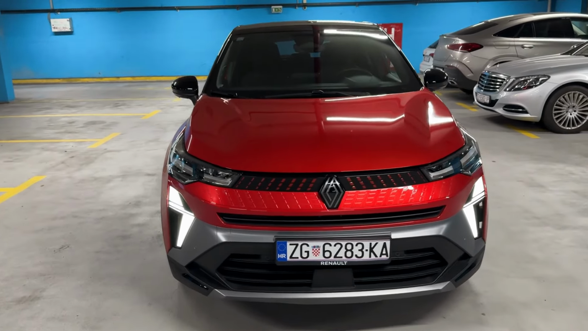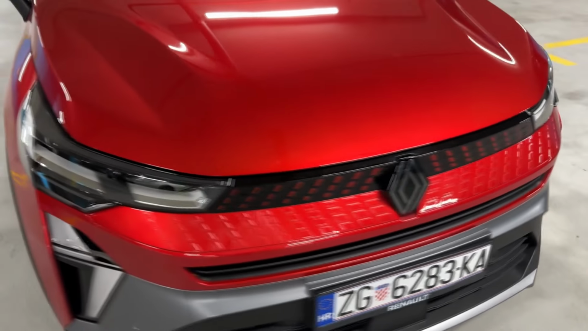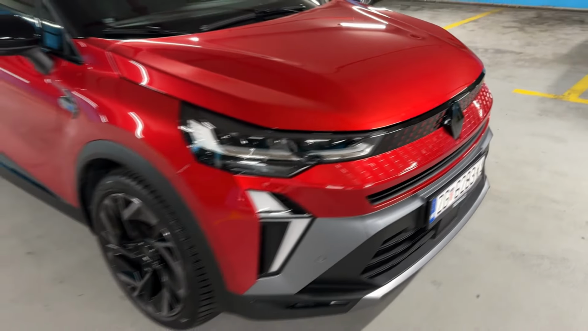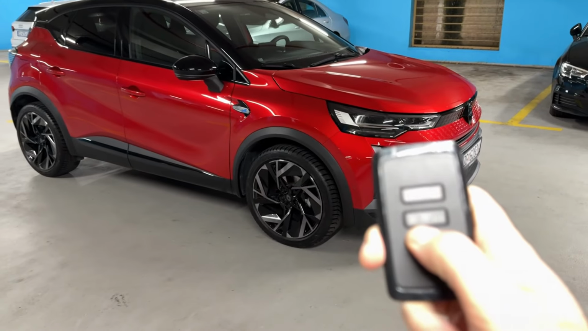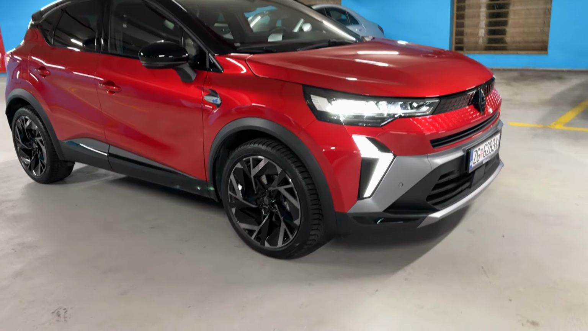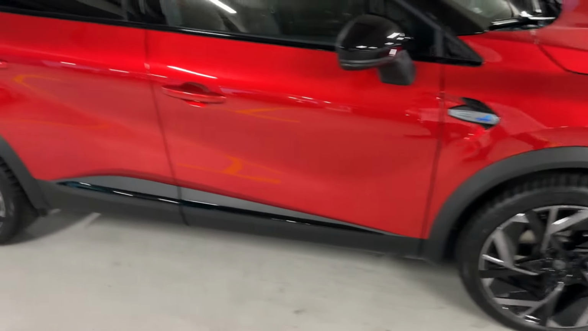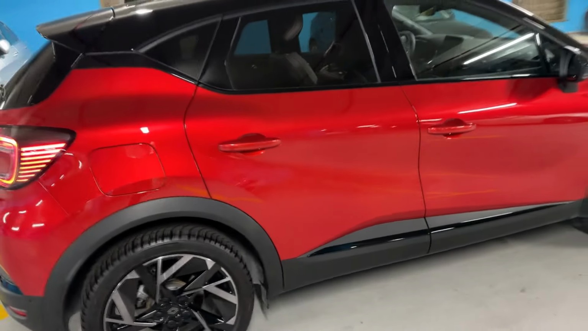I love the new styling here on the front. You see, very robust and looks so nice. I love the integration of the grille as well as the daytime running LEDs. And let me turn on the lights so now you can see it. Looks so good. 19-inch wheels here on the Esprit Alpine trim. I think this looks so nice, so sporty.